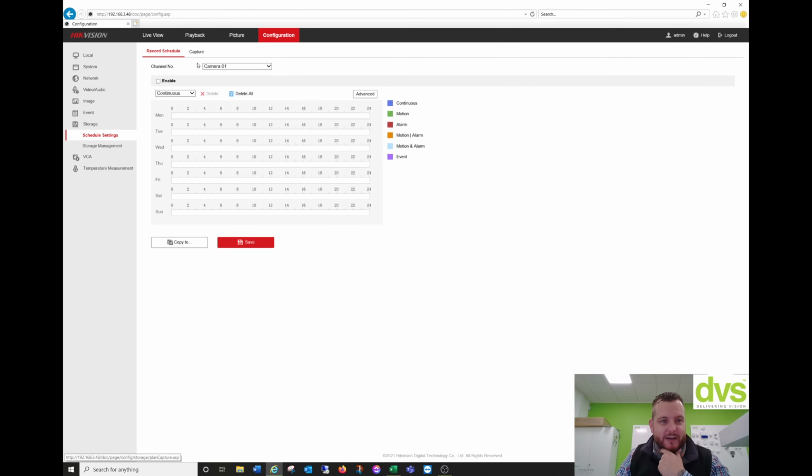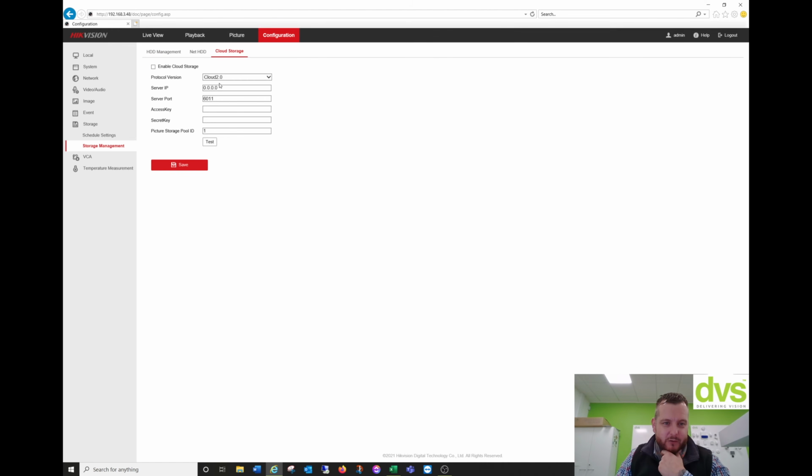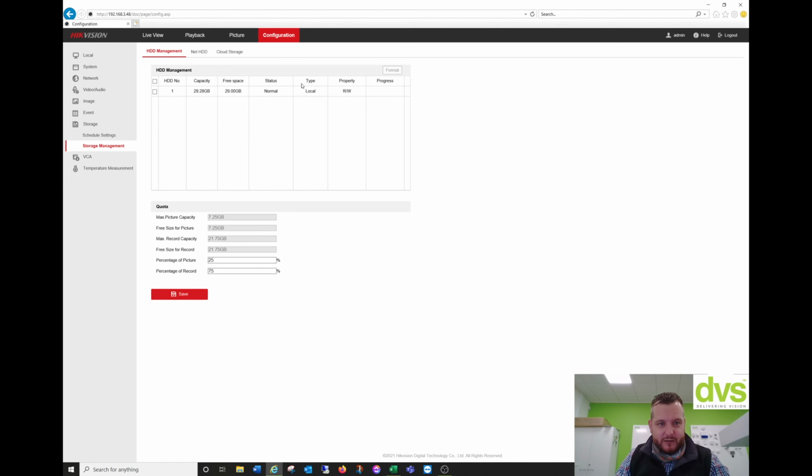Storage, we've got an SD card that you can put in there, or our cloud storage server, which is like a CVR. Hard drive management, put the SD card in there, which I have. It's already formatted, and we can simply send event snapshots and recording directly to the SD card. Okay, so